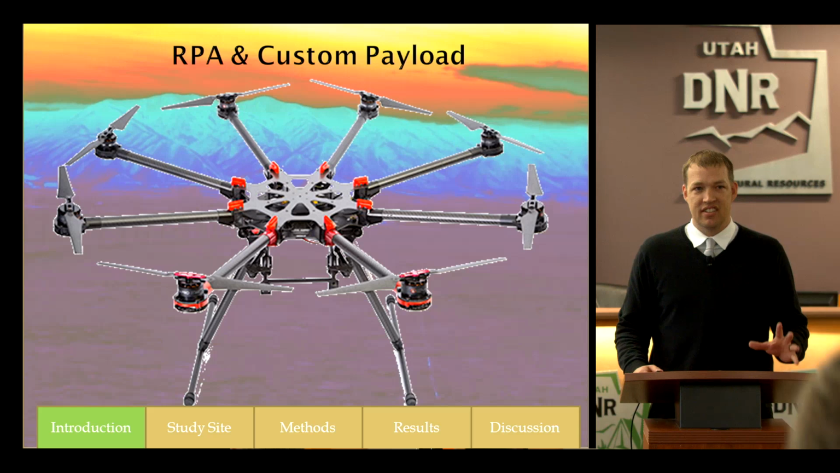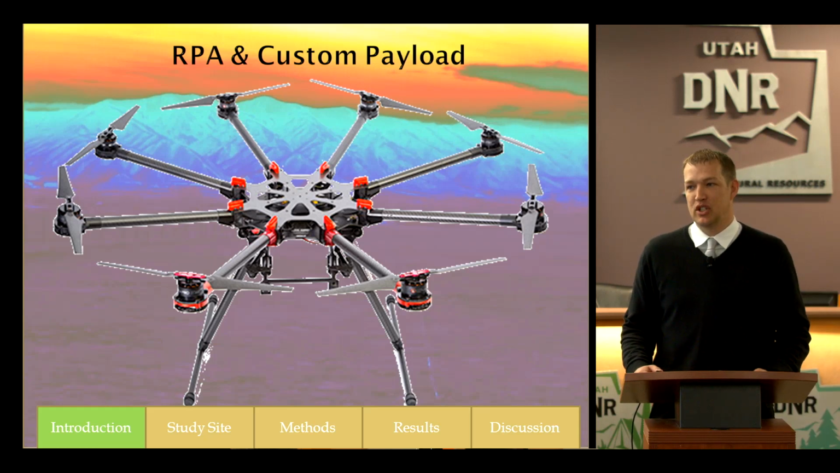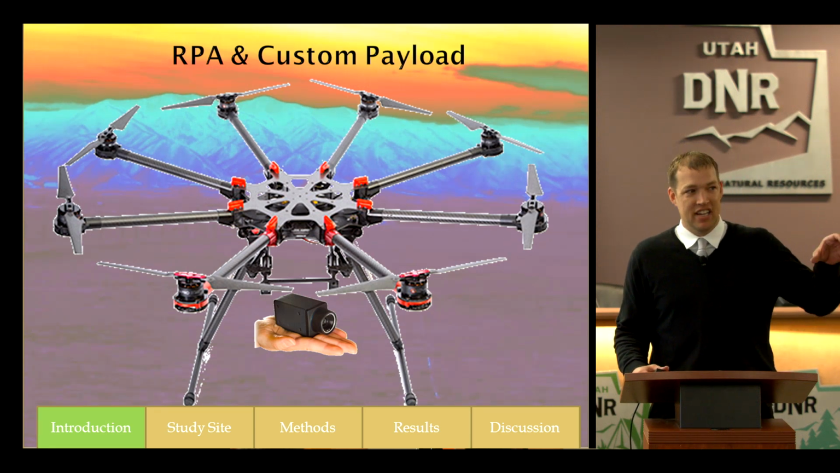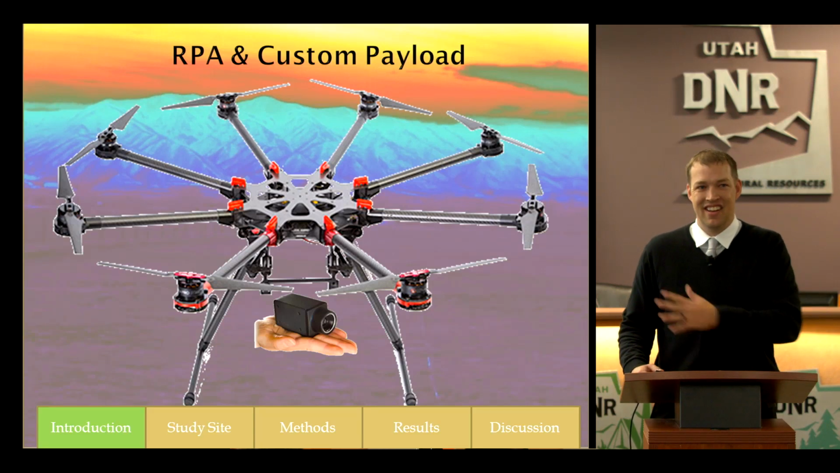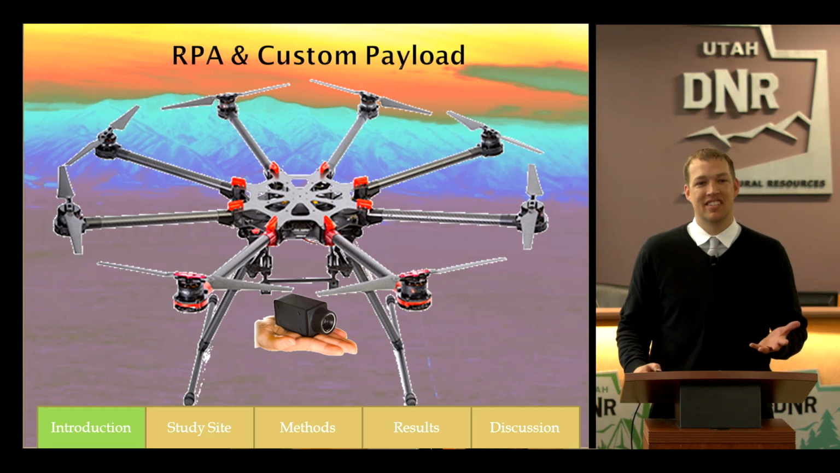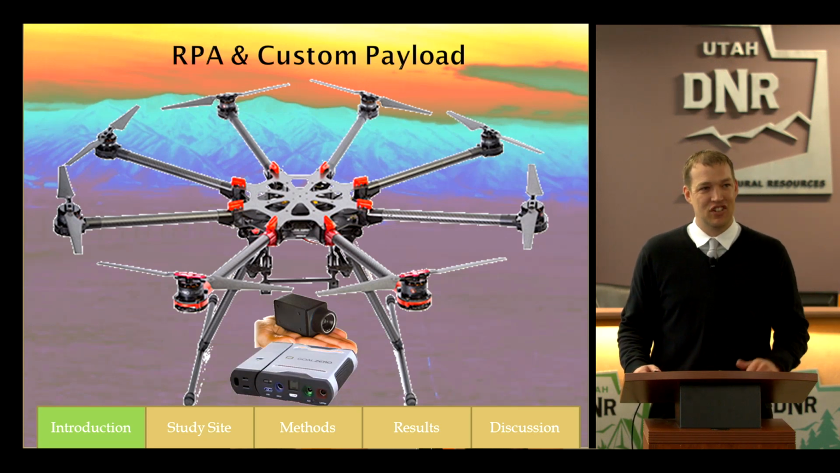So 2 years ago, they didn't have thermal cameras to just mount onto drones. So I basically took this FLIR A65 SC camera. It's a manufacturer camera that really looks at computer chips on a manufacturing line. And so I was like, cool, I can put this to the bottom of a drone. So I put it to the bottom of a drone, realized I don't have any power to this thing. So I used this Goal Zero to get my power supply.